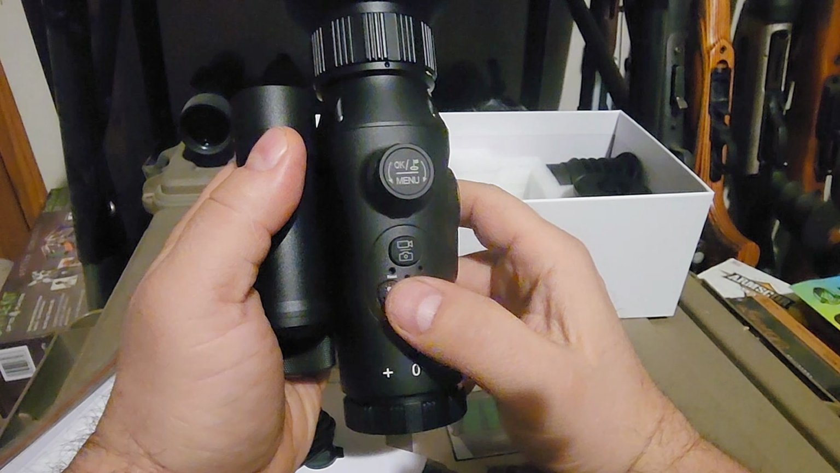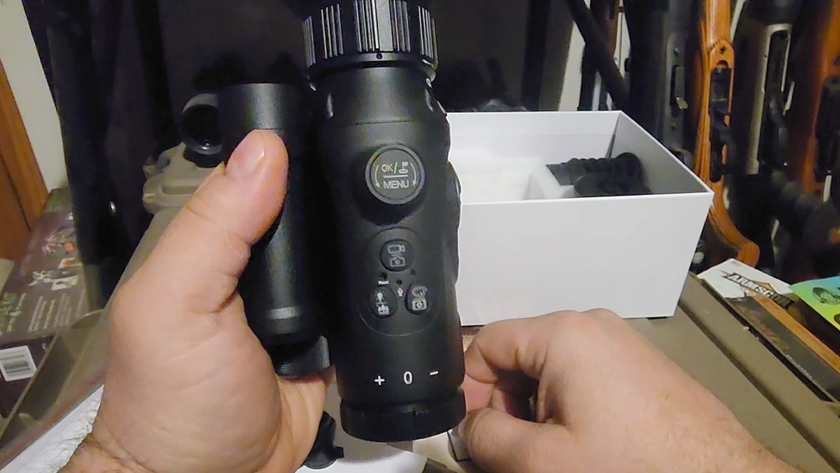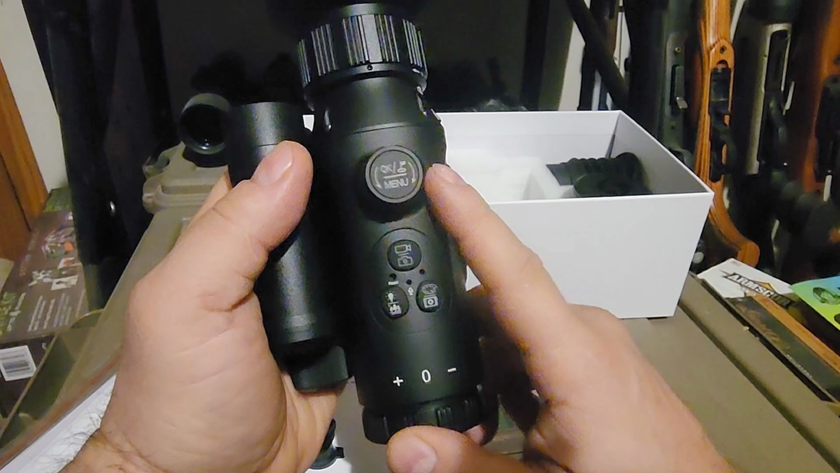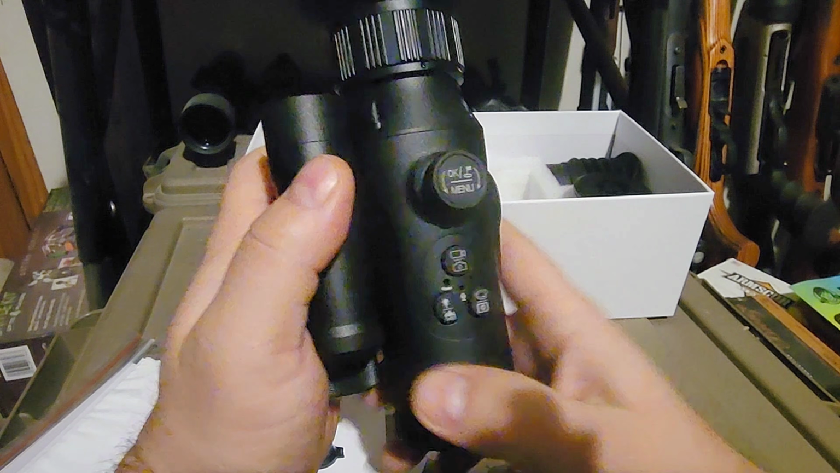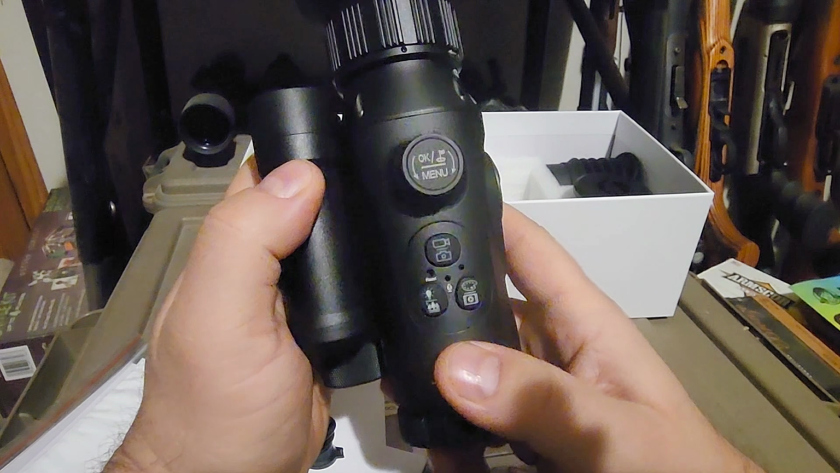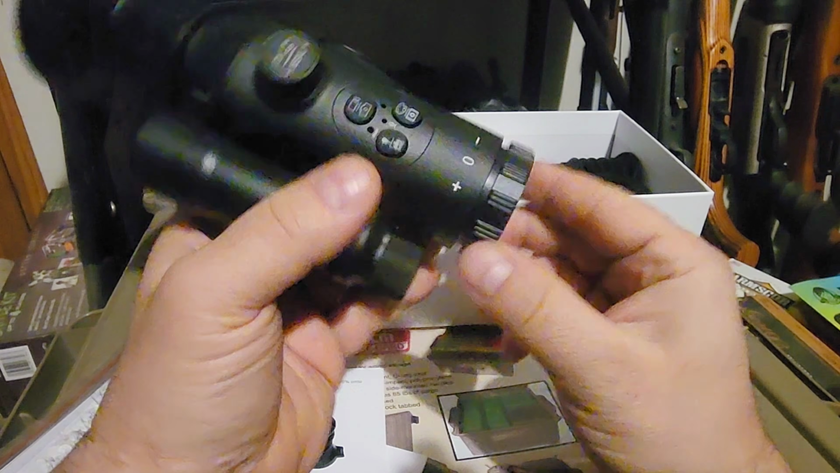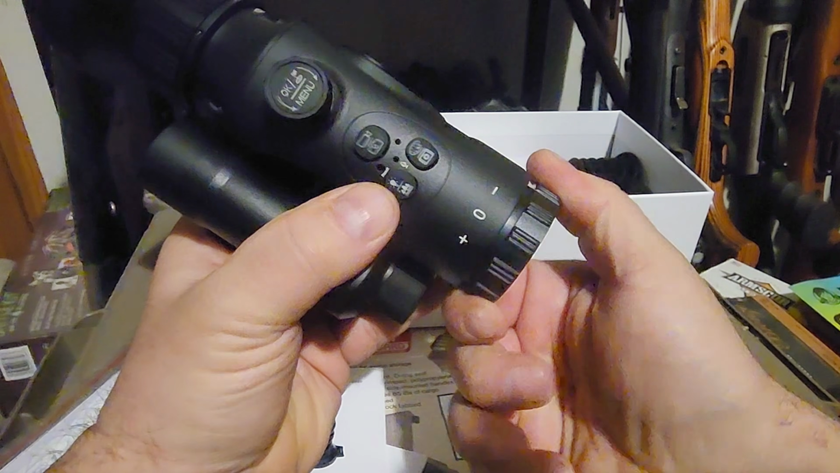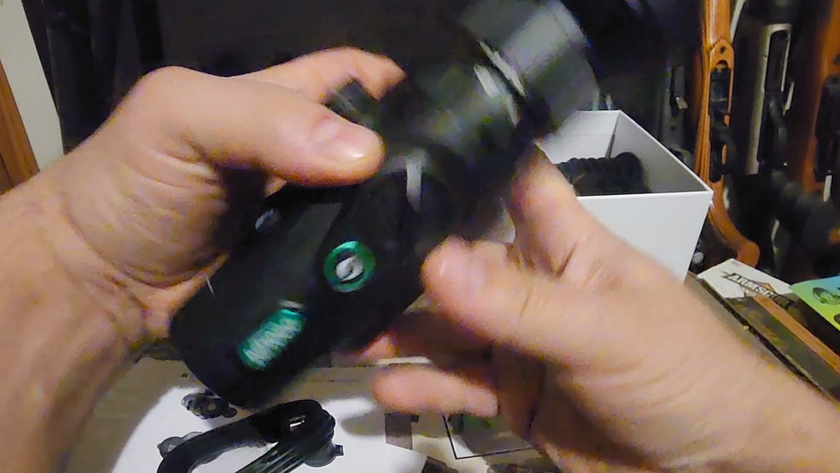It's hard to show. It doesn't allow me to record going through the menu settings and all that, but this has, I think, a very user-friendly menu. The very first one I got, the night vision one, it didn't take me very long at all to find everything I needed and do everything. It was actually easier for me just to mess around going through different things than it was to read the whole instruction pamphlet. So I think it's got a great user interface, real easy to use. You got your diopter on the back here, so you can adjust it for your own personal eyesight. You also have an adjustable objective on the front there that turns.